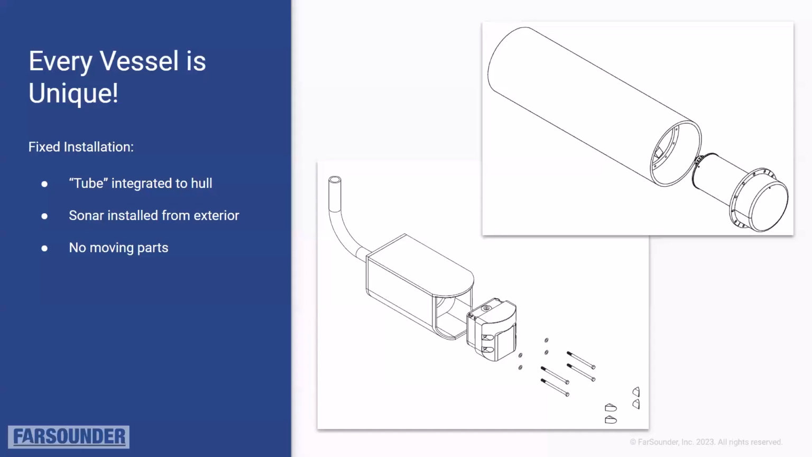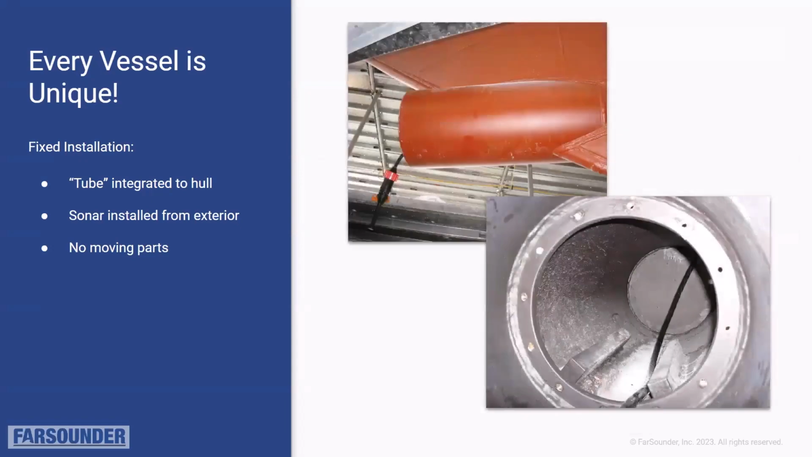Every vessel is unique, but our installation concept is essentially the same. In most cases, our customers are using a fixed installation. In these cases, we have them build a fairing, which is essentially a tube that is integrated into the hull, and the sonar is installed from the exterior into that fairing tube. This approach utilizes no moving parts and is fairly easy to construct.